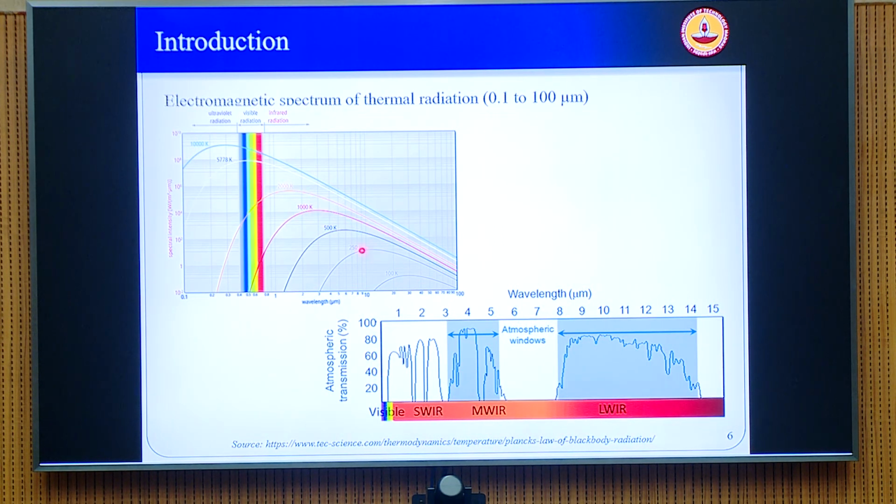So if you look at the sun with an approximate surface temperature of around 5700 Kelvin, and you approximate this as a black body, you see the maximum intensity of emission coming from the sun falls around the visible spectrum.